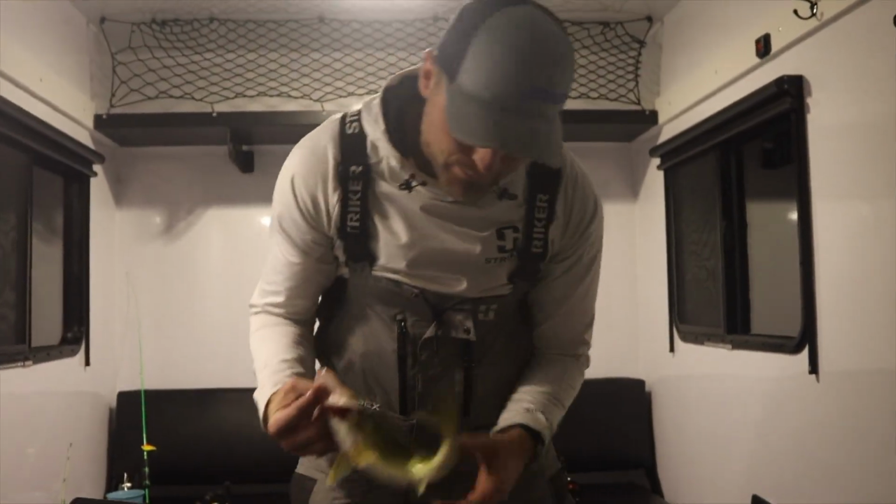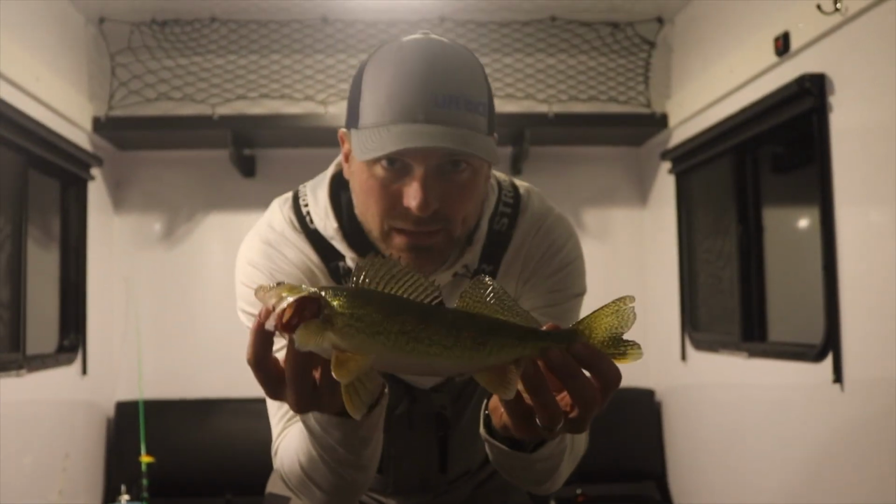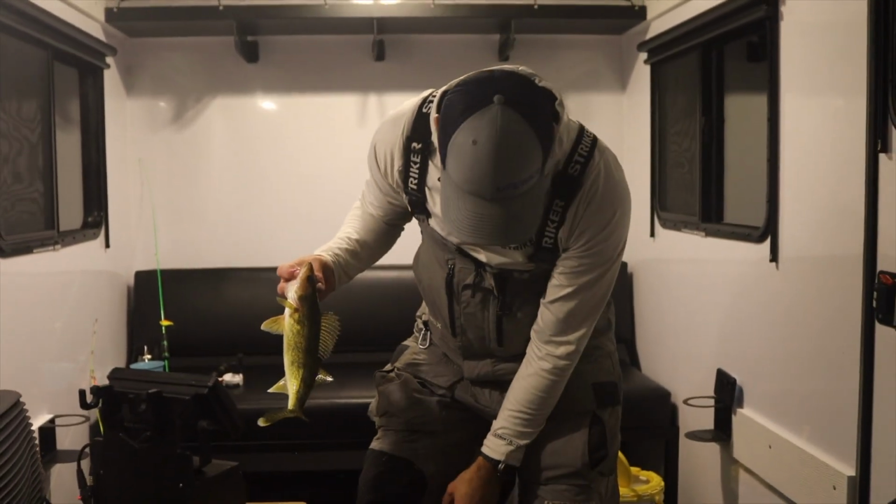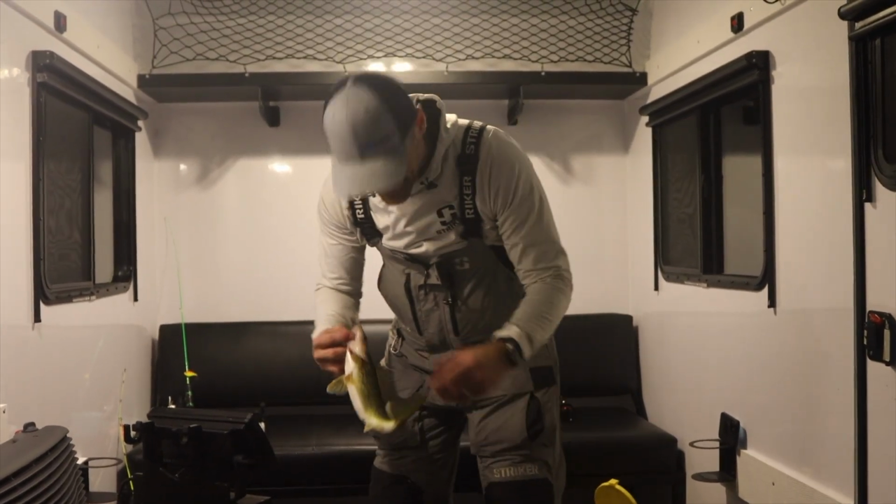There we are. About the perfect eating size walleye. That's about a 13.5, 14-inch walleye right there. That is what we're after. Very aggressive. He came in from the left and just popped it. He really liked that rattle bait that I put down there. And I suppose I should try doing that again, huh?